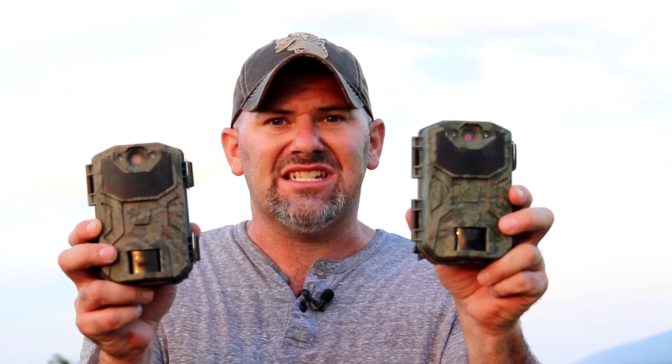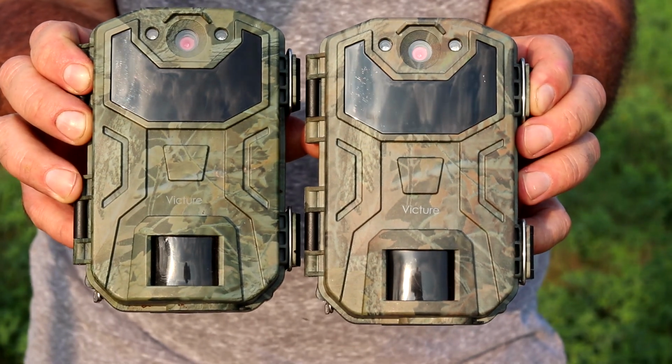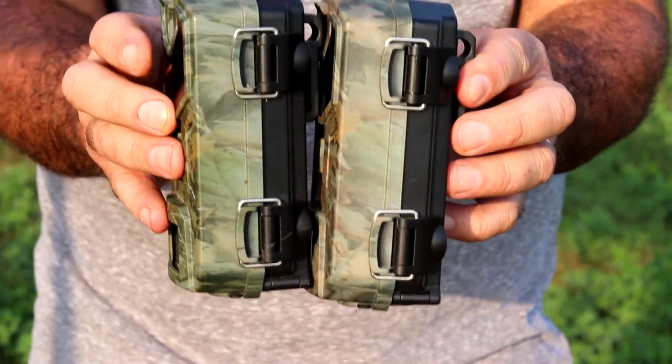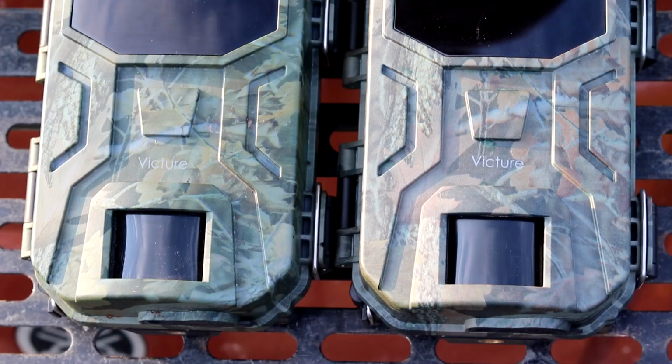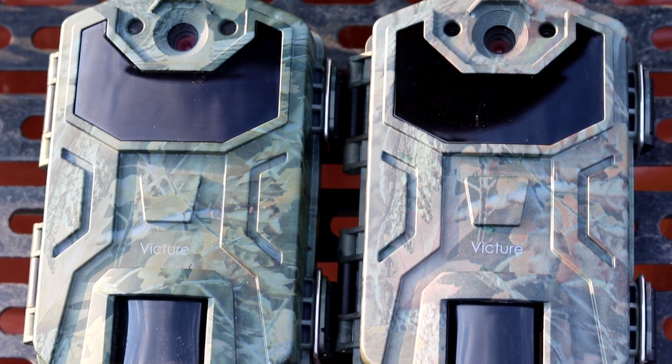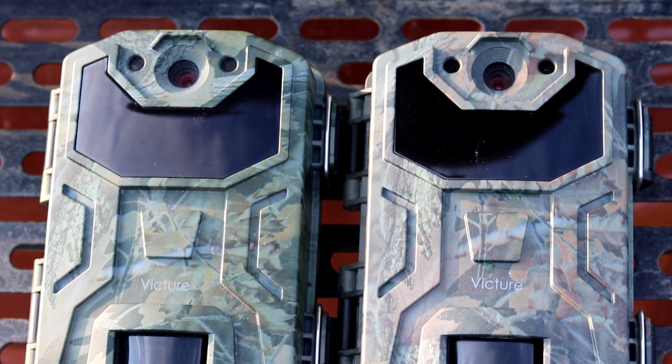Now, recently, Victure released a 20 megapixel HC300. To look at them, they're virtually identical. Actually, the only way you can tell a difference now is one is a slightly different color, and that's simply because it's been out in the weather and sun for over 6 months straight. Since I've got it, it's been out working in the field non-stop.